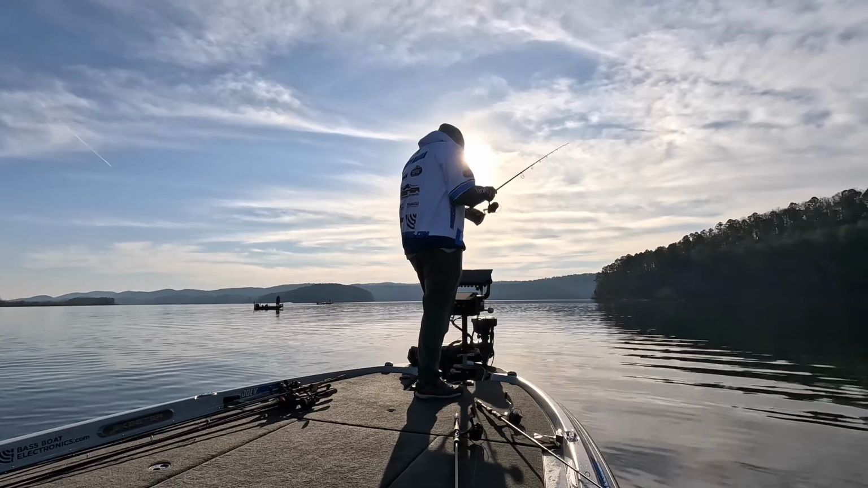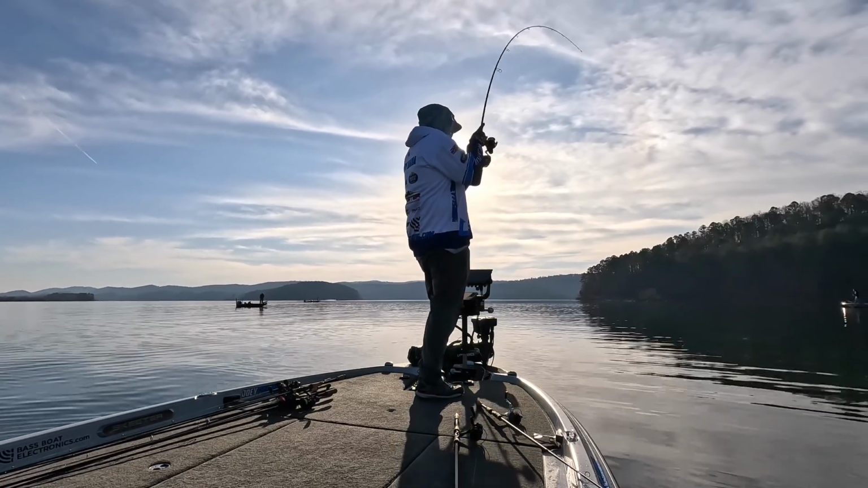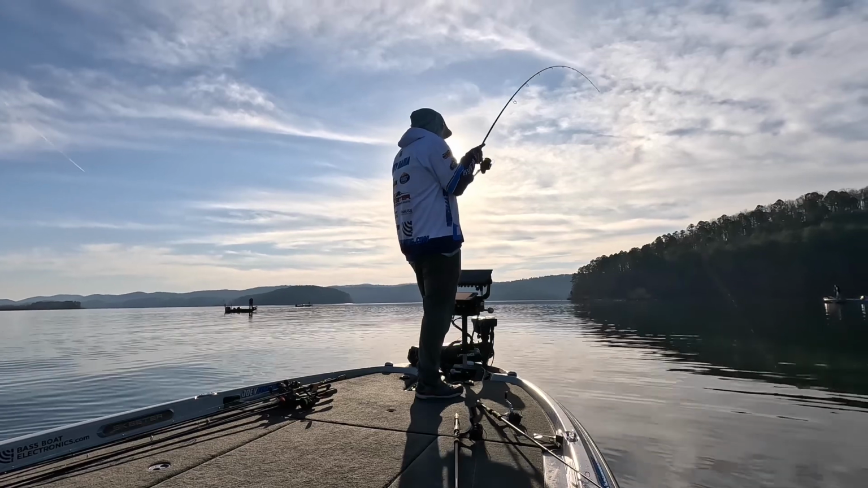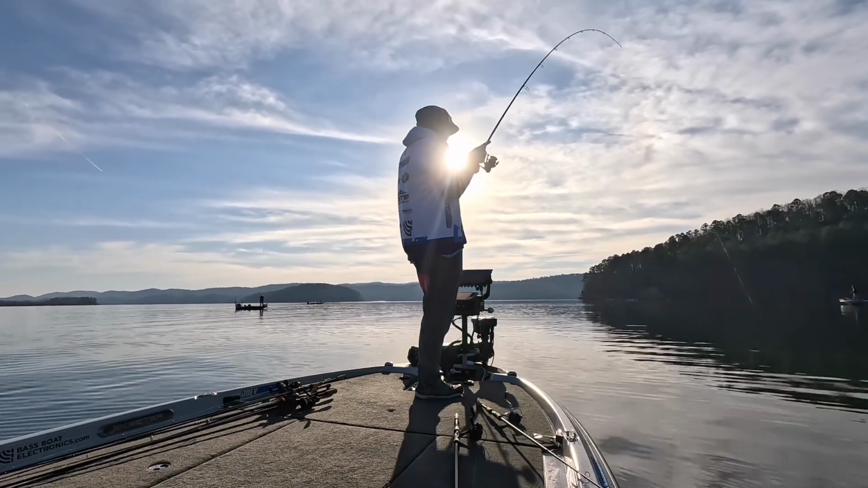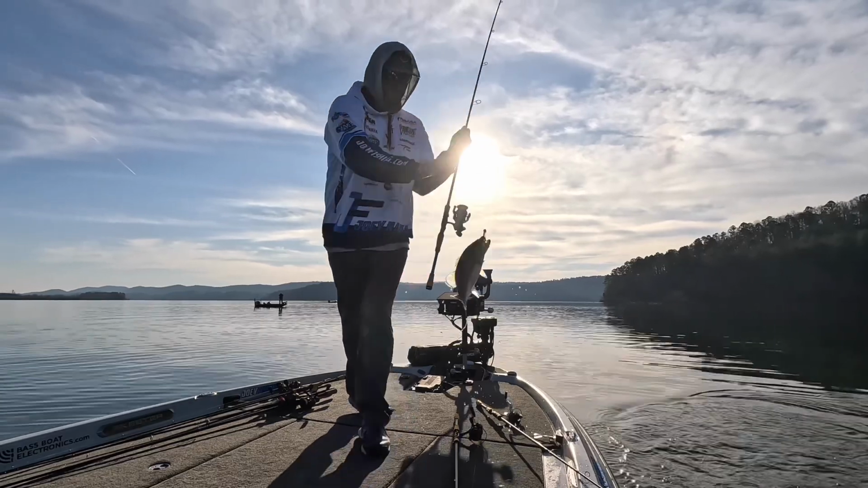So I had 2 largemouth in the bag, and I filled my limit out right here with some spotted bass, also caught some more striper, and just kept on grinding around. But you could tell the fish were changing. A lot of them were actually kind of disappearing, and you wouldn't see near as many fish in the timber.